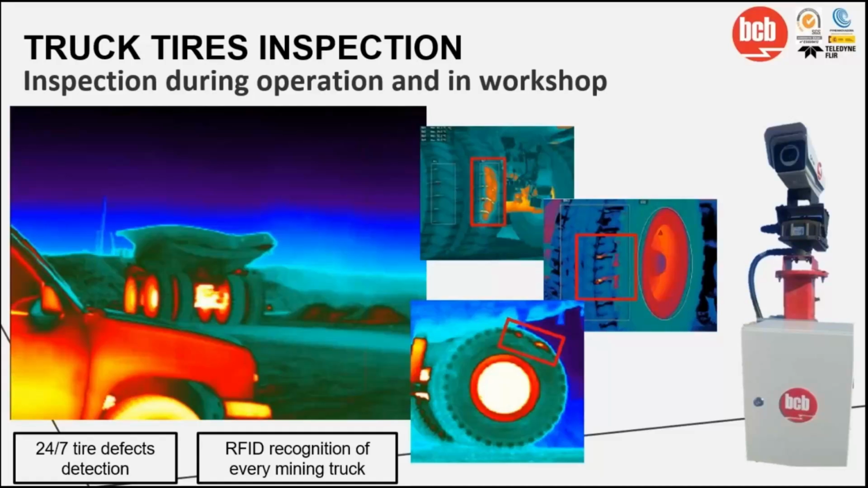This is so important because with the RFID, which recognizes every mining truck, the system sends the alert to the operator with all the information. So the operator can detect which truck has the problem, remove it, and fix it on time, which makes it possible to prevent a lot of accidents and keep a continuous production.